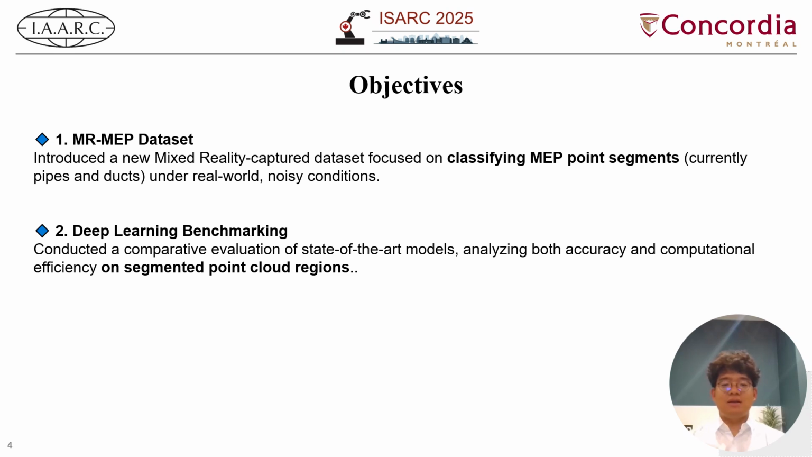Second, we conduct a benchmark study using this dataset. We're evaluating a range of state-of-the-art deep learning models for 3D point cloud classification to see whether we can deploy these models in real time on device settings like mixed reality headsets.